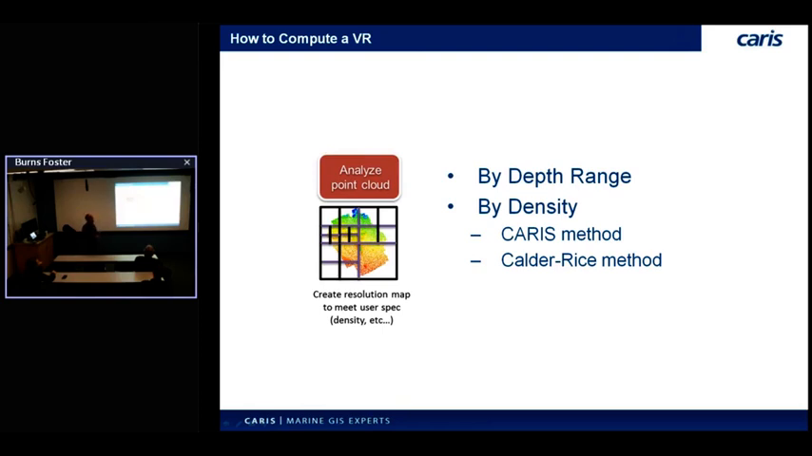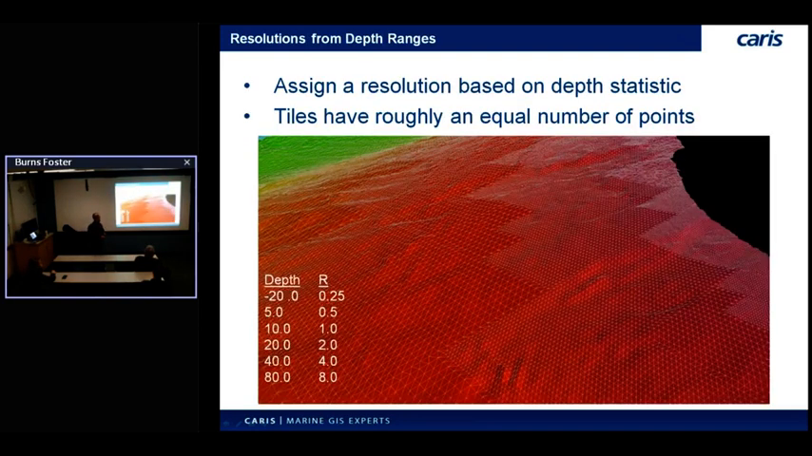For the first release of the software, we're going to have 2 conceptual methods, 3 functional methods. The first one will be by depth range. This one maps the closest to that BAG example I gave earlier, the current paradigm for how we deal with varying levels of density. It's simply given a table by the user, so the user lays this out. A lot of HOs already have this in place, which makes it easy. We have a depth range and a resolution associated with that depth range in the table.